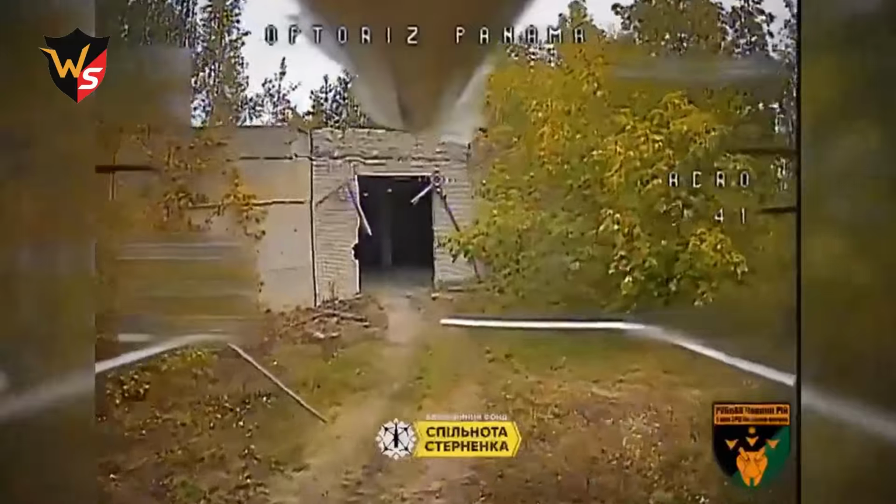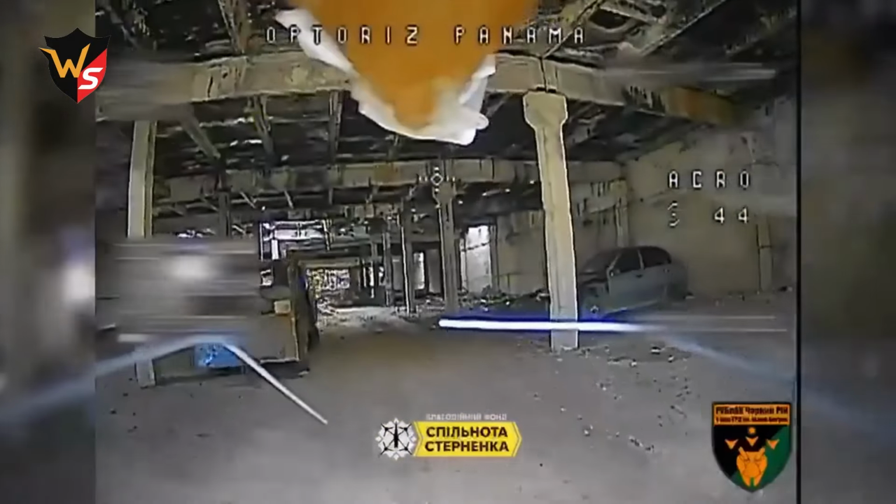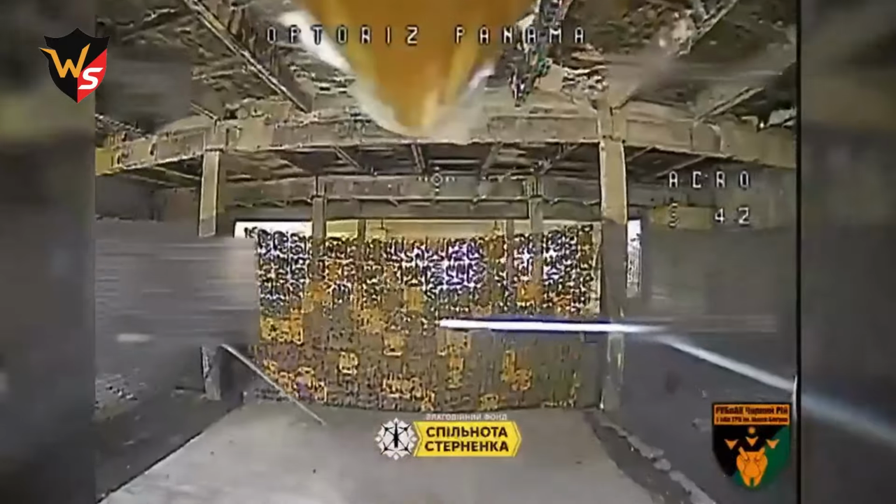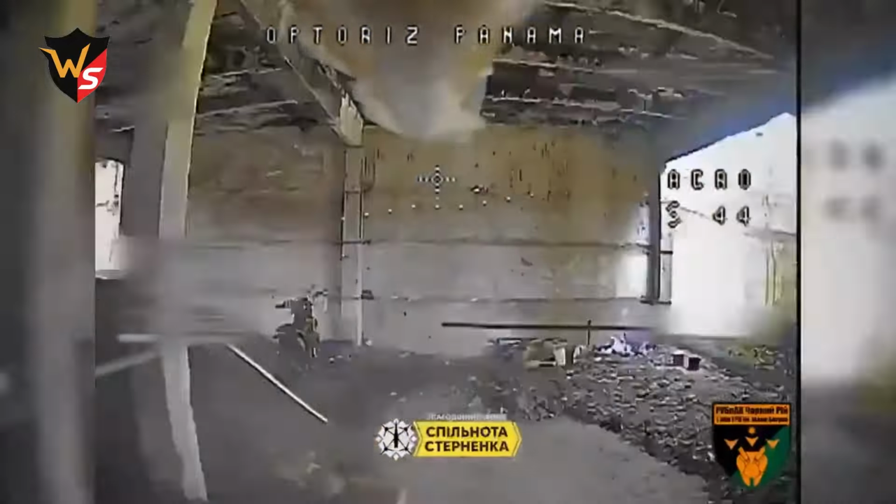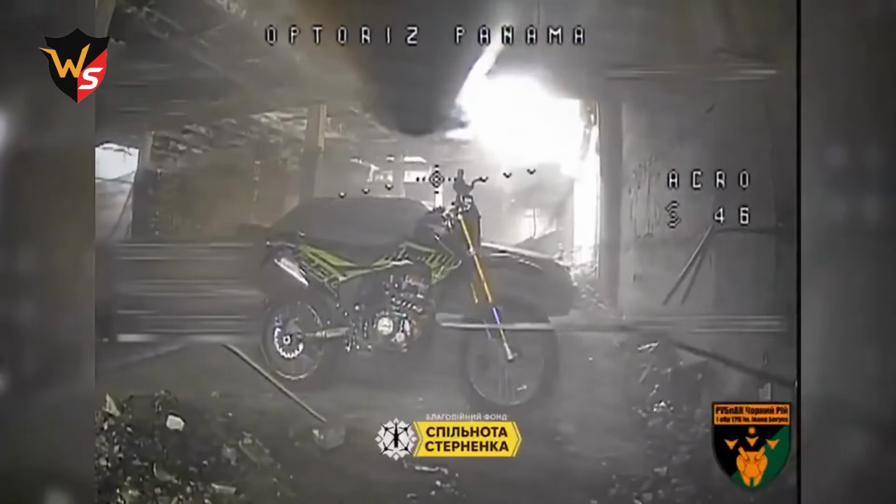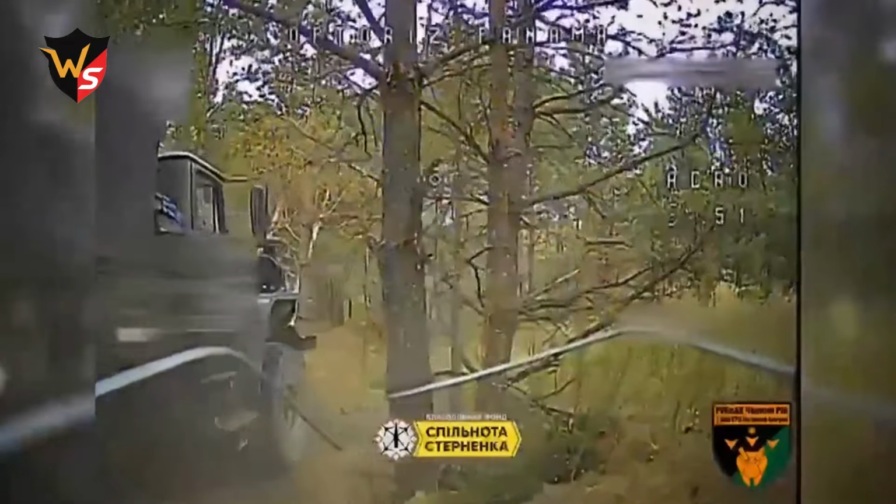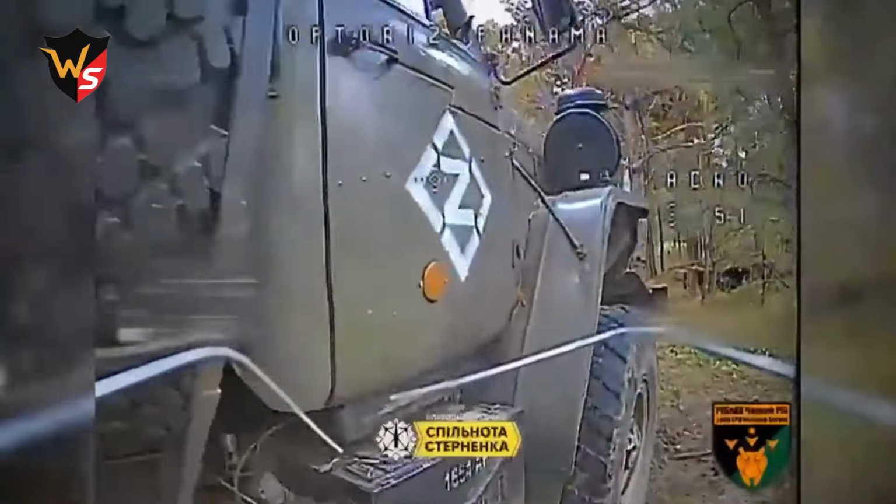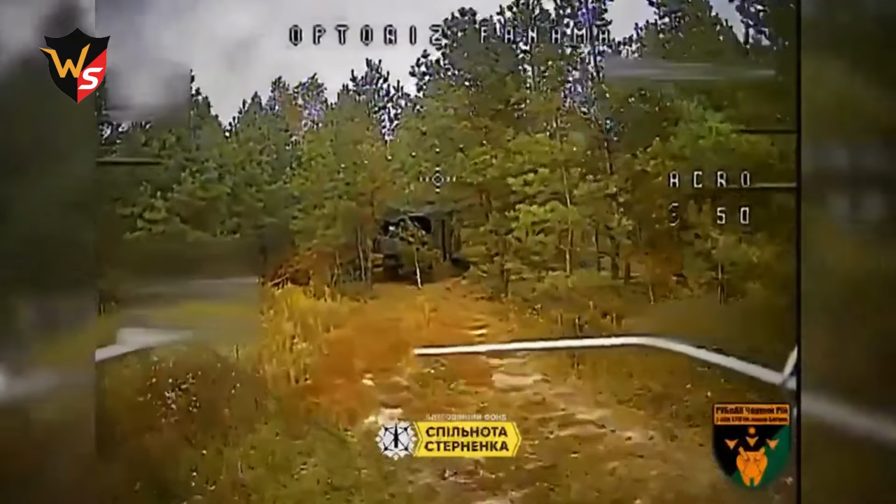In a masterclass of modern drone warfare, the Panama unit of Ukraine's 1st Special Purpose Brigade carried out a precise strike using fiber-optic FPV drones against a Russian field ammunition depot in the Bryansk direction. The operation wasn't just a hit, it was a disruption. Significant stockpiles of munitions were destroyed, and nearby enemy equipment was neutralized, severely impacting Russian supply lines. What makes this strike extraordinary is the use of fiber-optic guidance, allowing drone pilots to maintain uninterrupted control and real-time visuals even in areas saturated with electronic jamming.